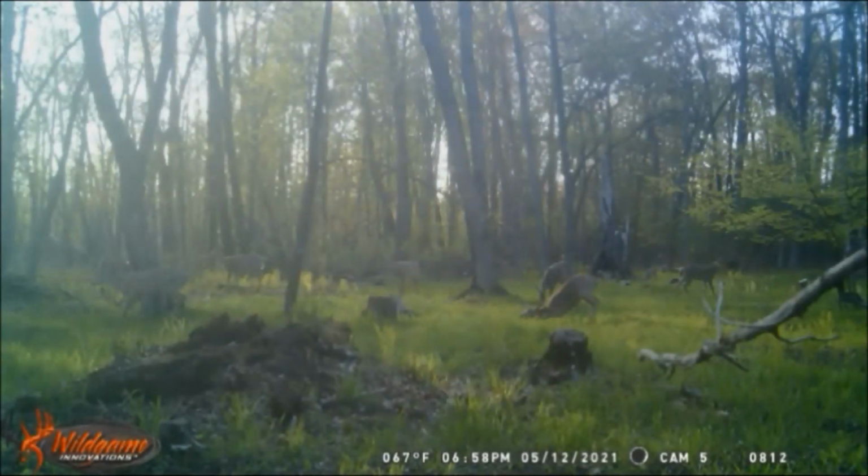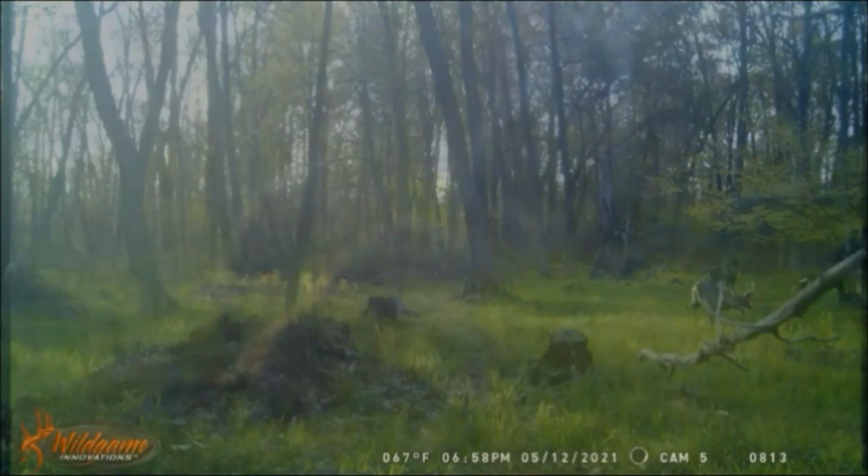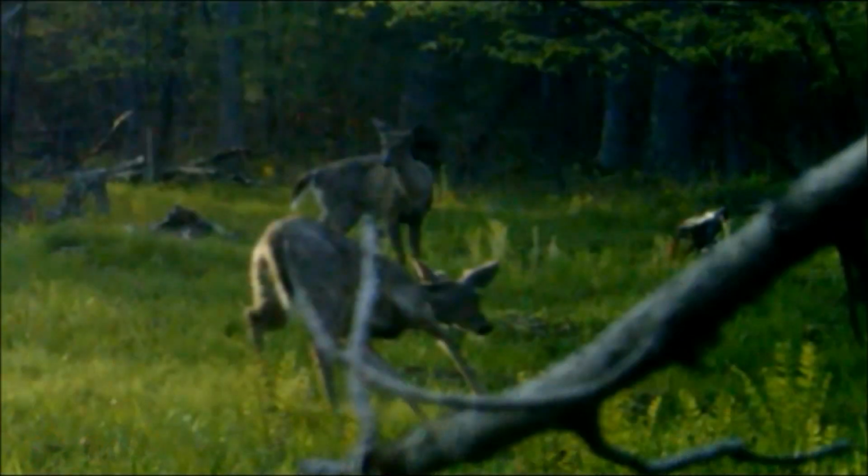Now this is a little odd to me. This buck is nose to the ground, rubbing its face in the grass just outside of the scrape to the right under the marl trees. I've never seen this type of activity before. He then turns to the scrape area and begins scrape marking there. If anybody has any idea what this behavior is about, please share in the comments of this video.